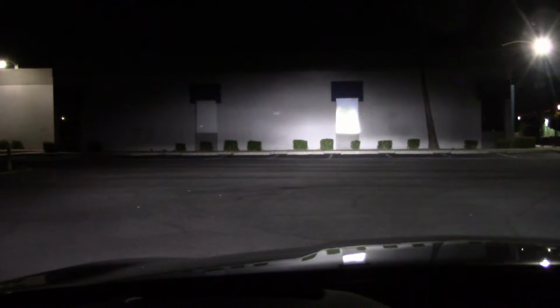And here we have the low beams, only about 100 feet away. A bit higher than the V6 car we had last month. They were a bit lower. But these are definitely bright. No problem here. Now let's turn up the power. High beam. Not a wide spread, but strong in the middle.